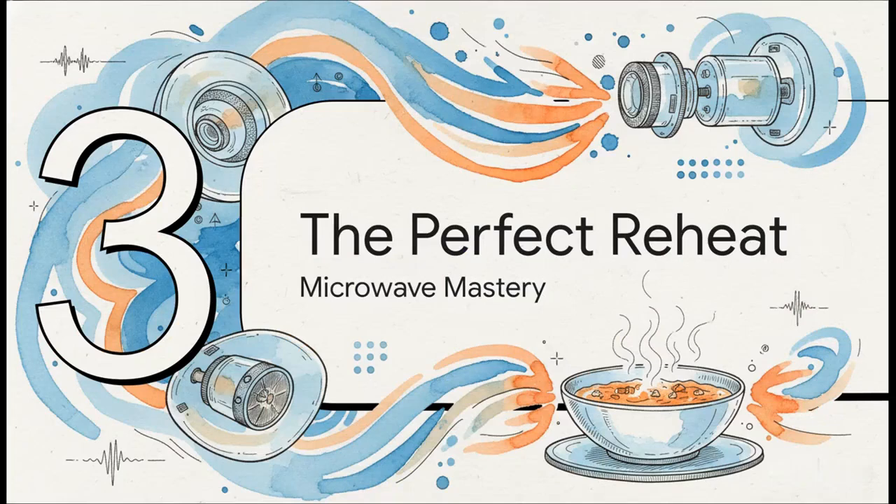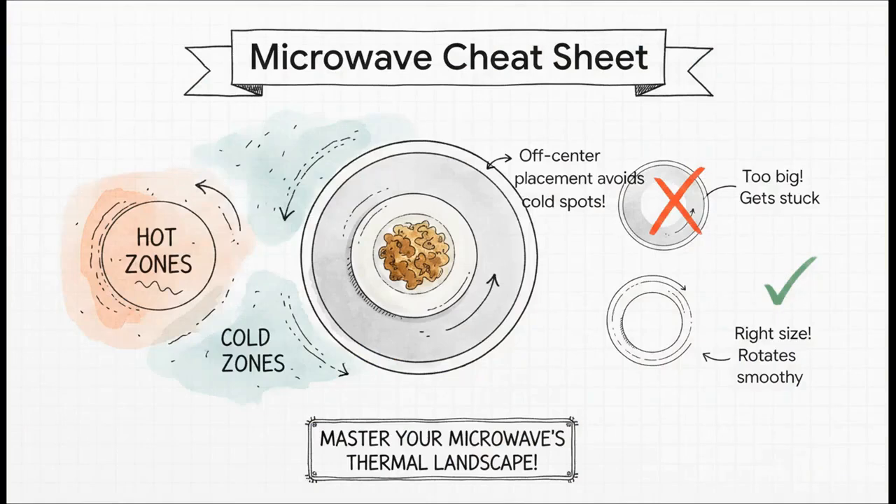And just like that, you've done it. Seriously, by understanding a little bit of physics and making 2 tiny changes to your routine, you've totally taken control. This is what your new microwave mastery looks like. So let's recap with your new microwave cheat sheet. The 2 golden rules. 1, always place your food off-center. And 2, make sure that plate is spinning smoothly without getting stuck. You do these 2 things and you're not just using a microwave anymore. You're actively managing its internal energy field. You've officially conquered the chaotic oscillation.